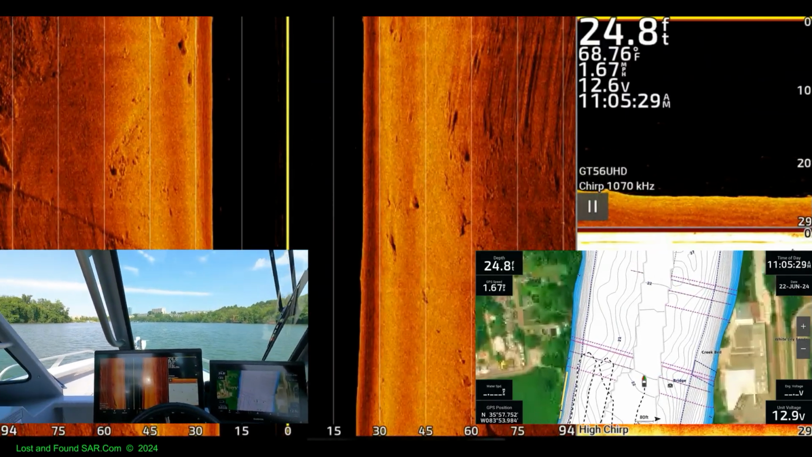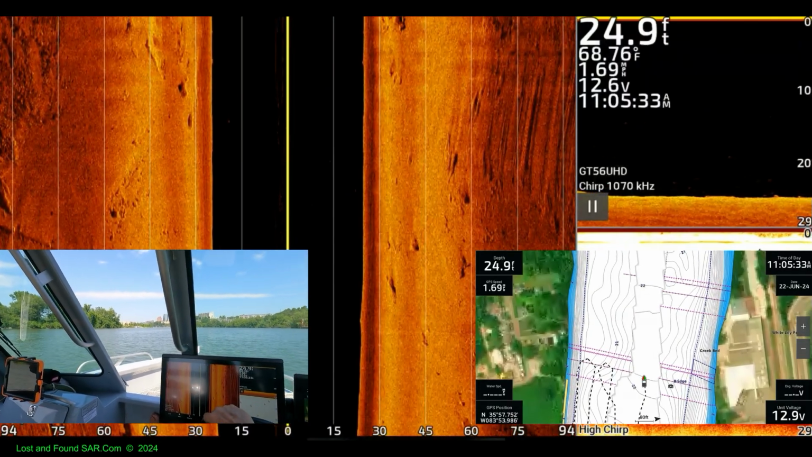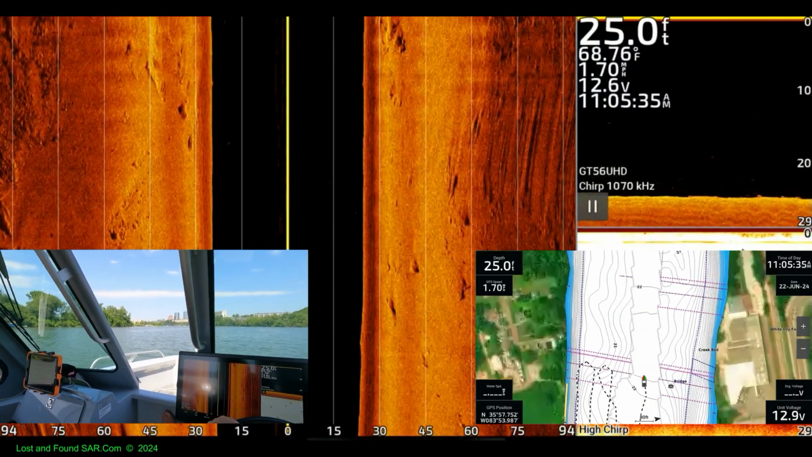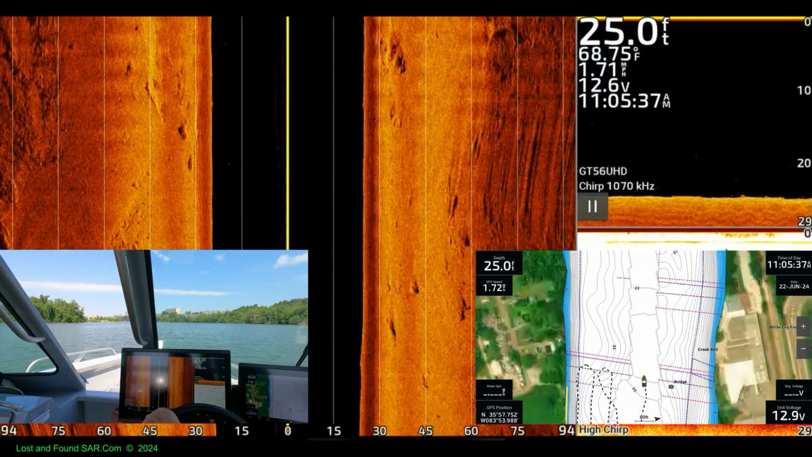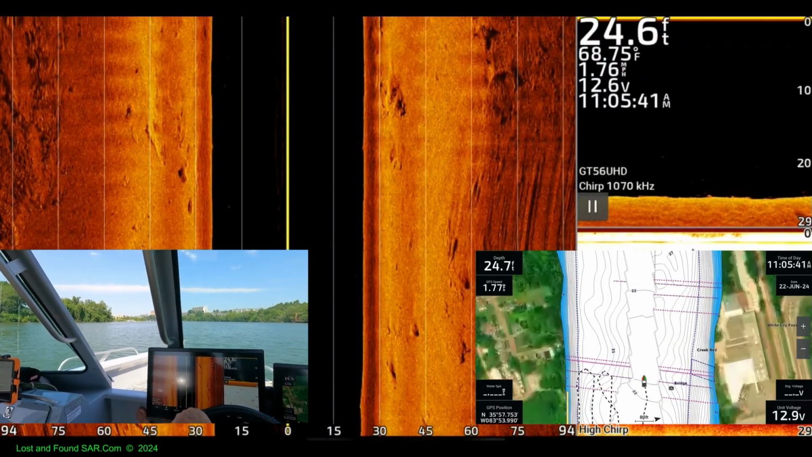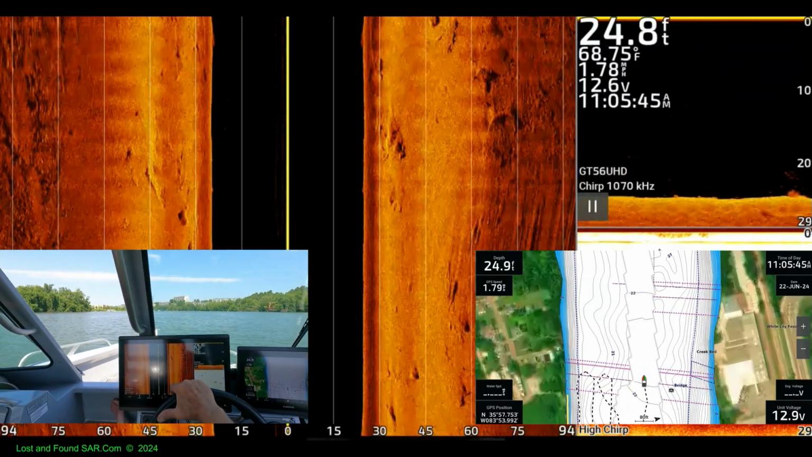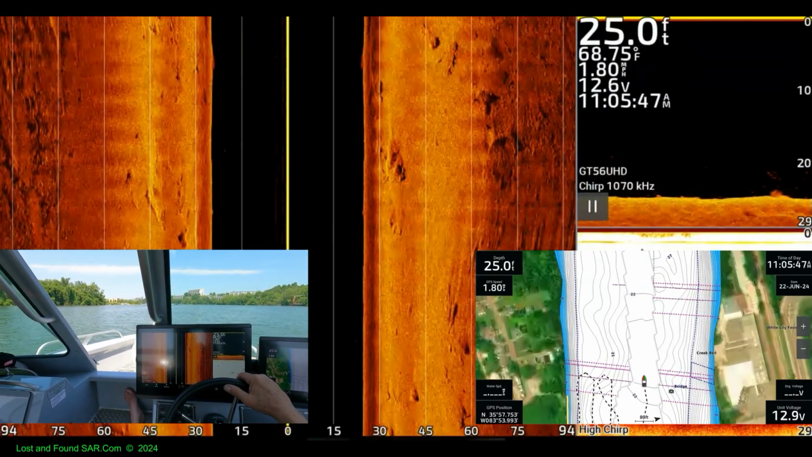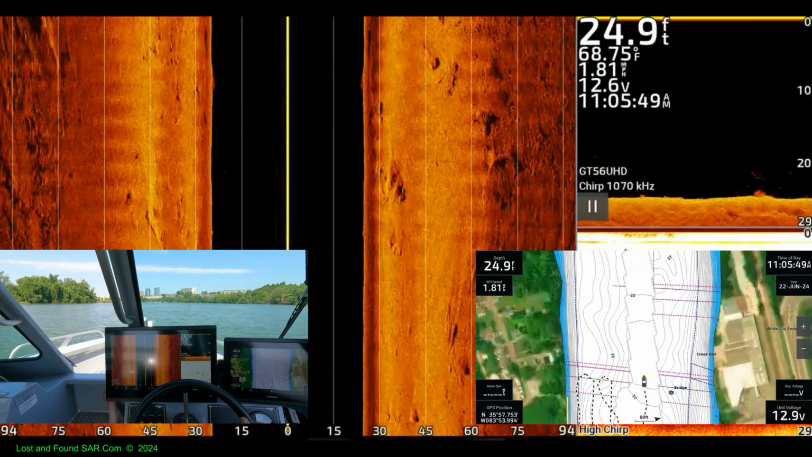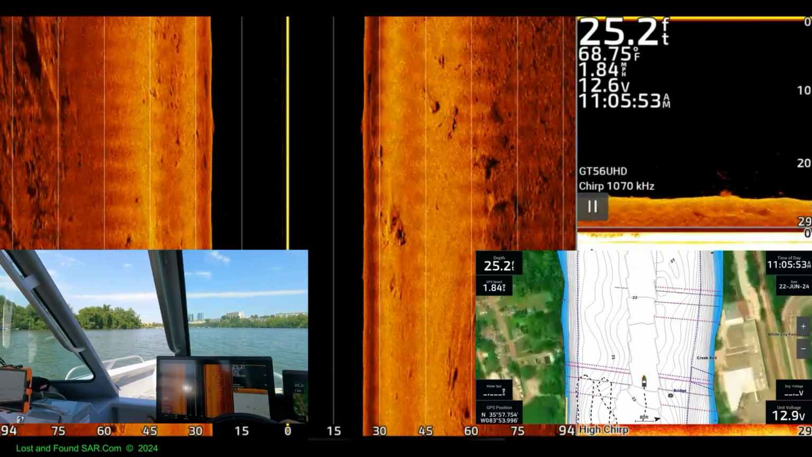Dock down there. A dock? Yeah, some kind of dock down there. That's that kayak dock for the kayakers. That's that park. Oh, okay. I know which one you're talking about now. Where the people were swimming from that day. That's a possibility.